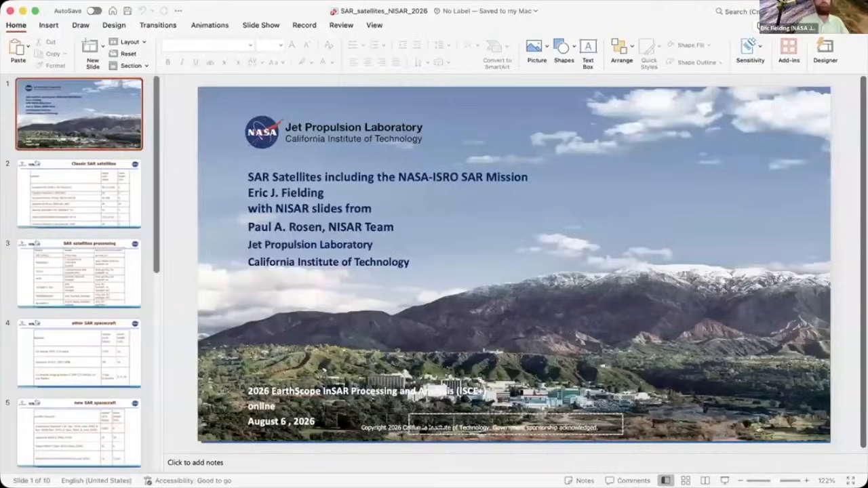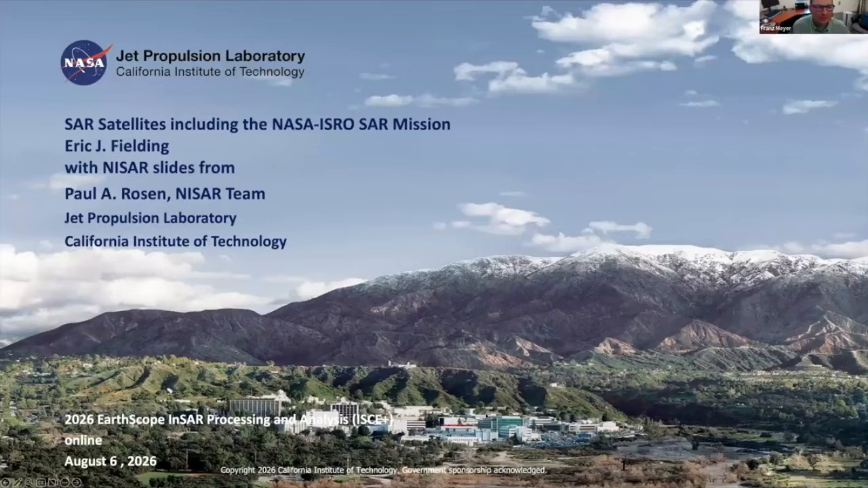Yes, sure. Share. I think I have to tell my computer that Zoom is okay to share. Maybe it's going to work. Okay, can you see my screen now, or can you see the presentation? Yes, we see the presentation full screen now.